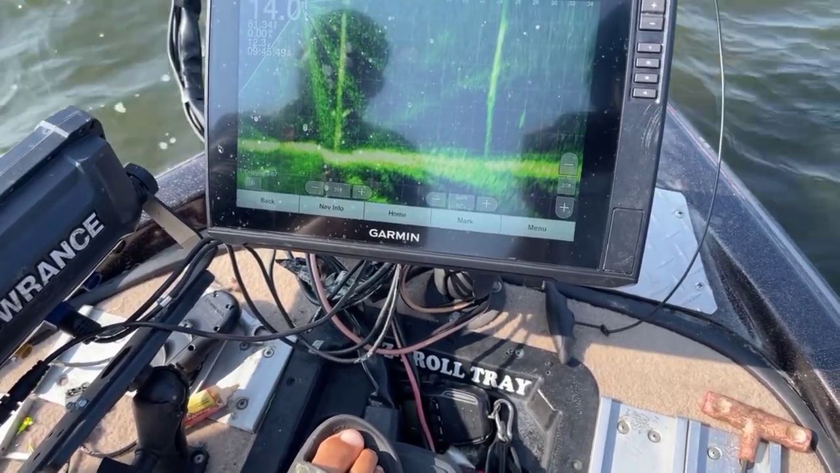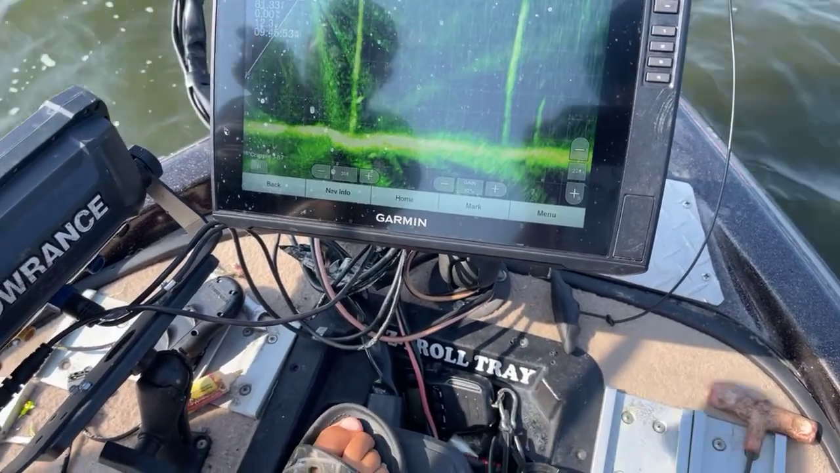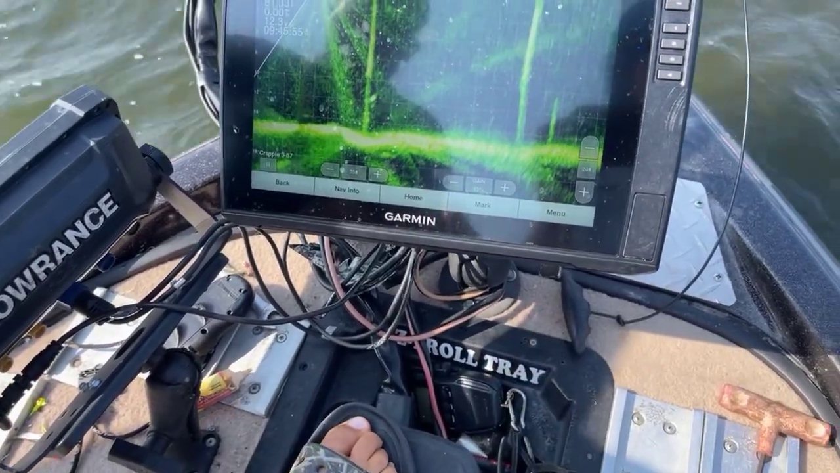Man, I got that bait so close. Oh, one ran out at it. The little one did. I don't want the little one though.